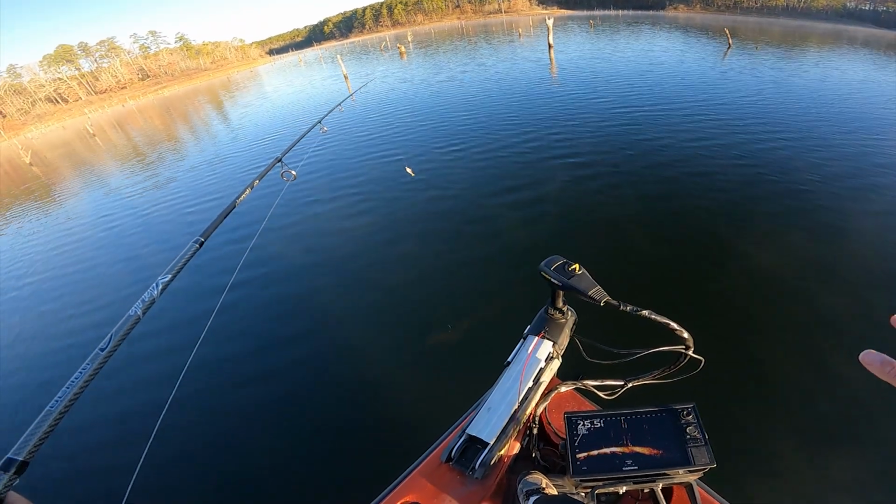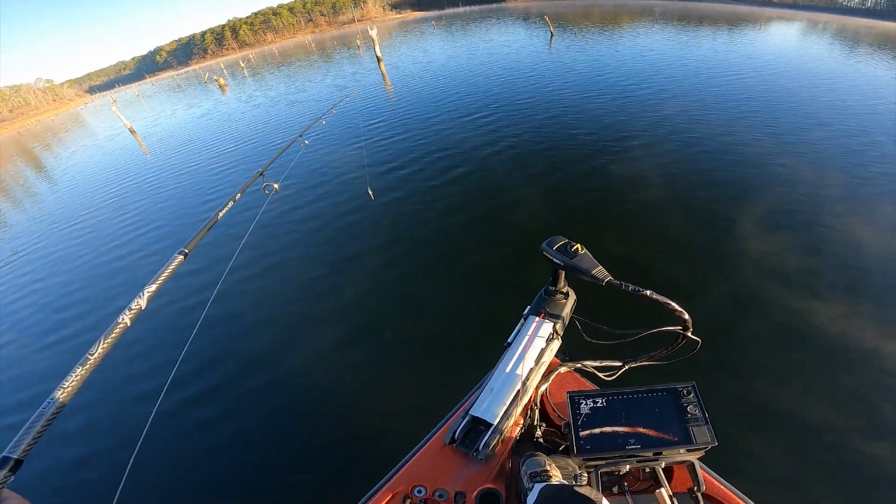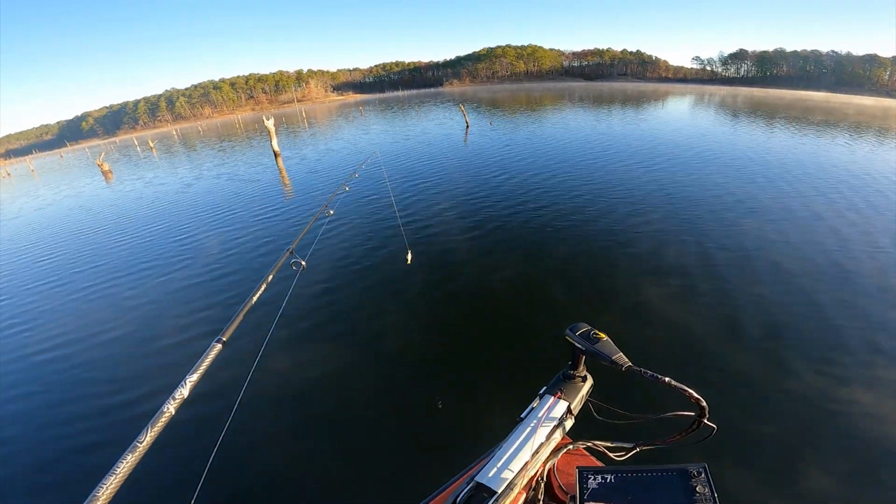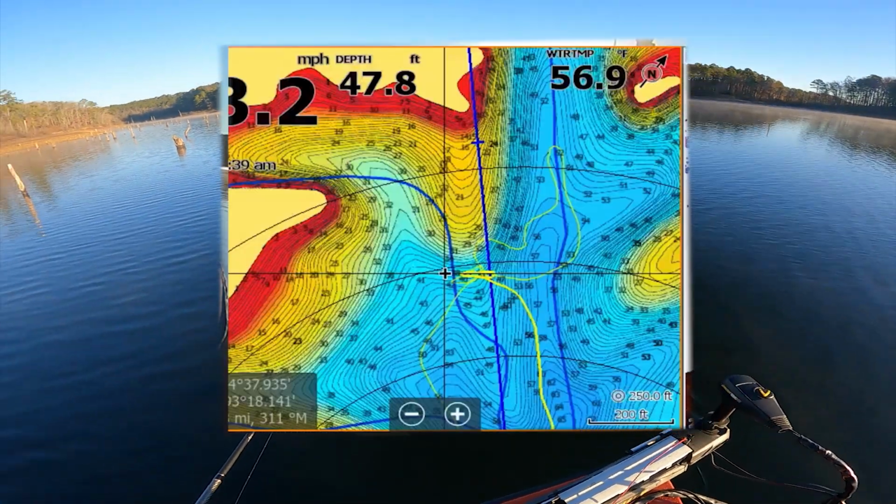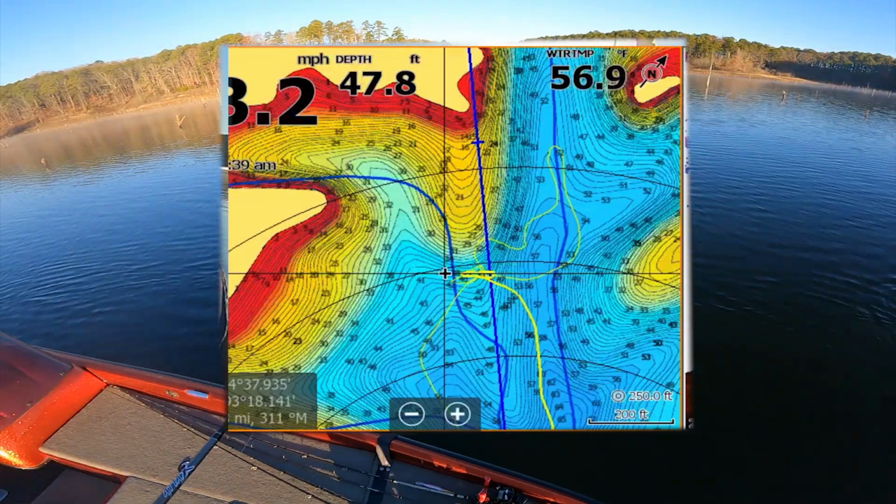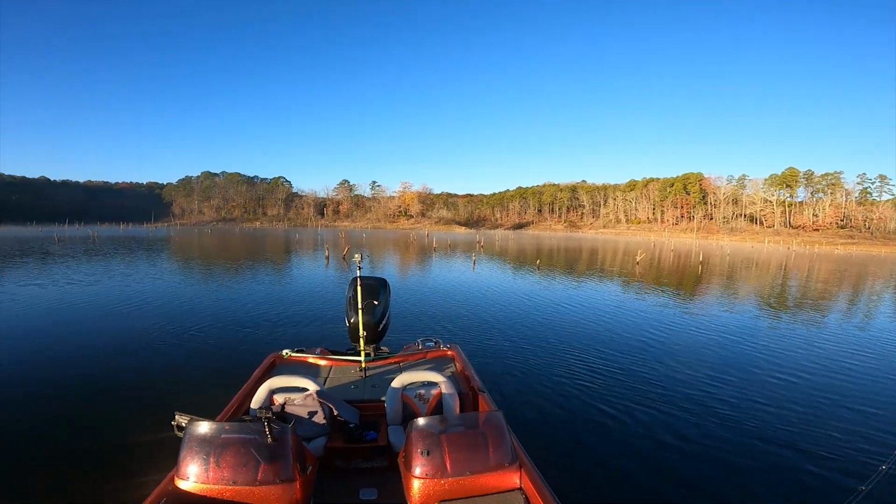Now, guys, I will say why this was a little appealing to me. Why did I stop here? Because I graphed this whole creek on my Lowrance Sea map, and I'll try to take a screenshot for you guys, it showed a bend right here. So you see that little cove creek over there and that point coming out?